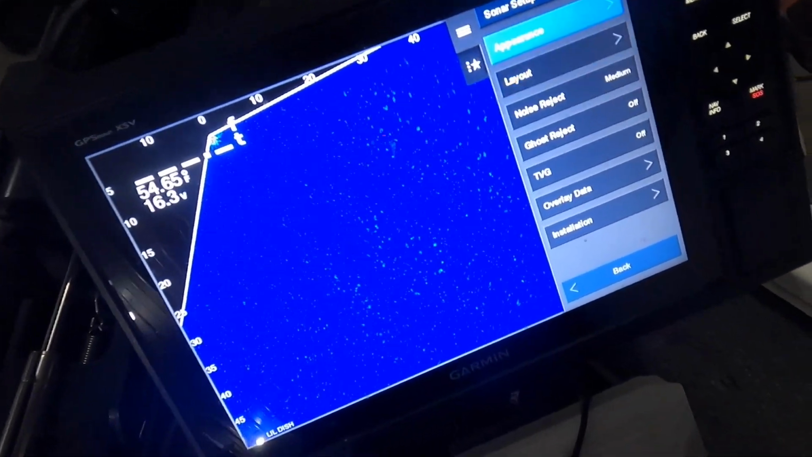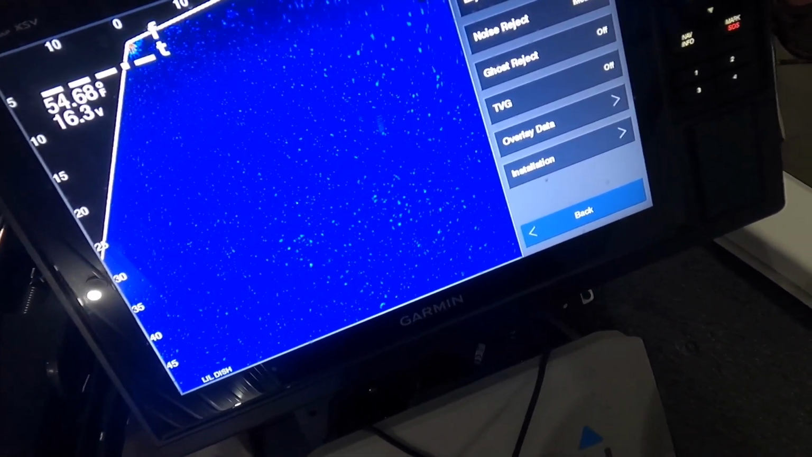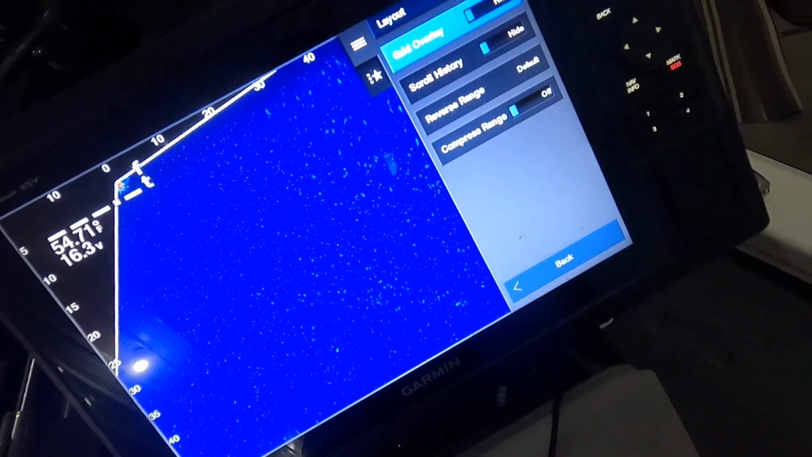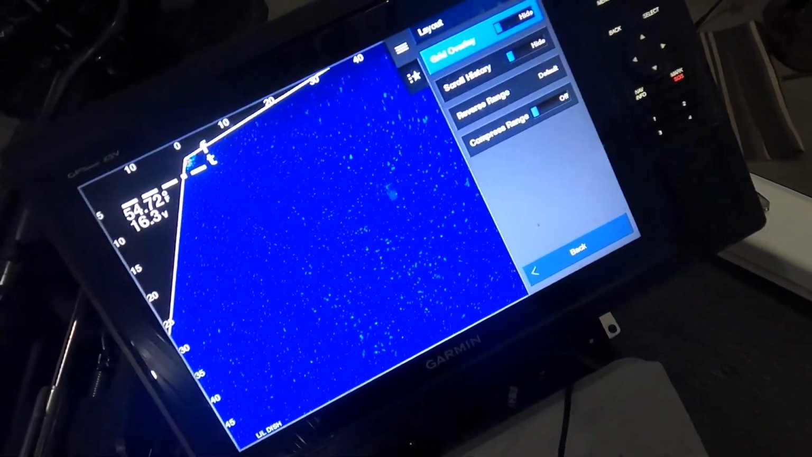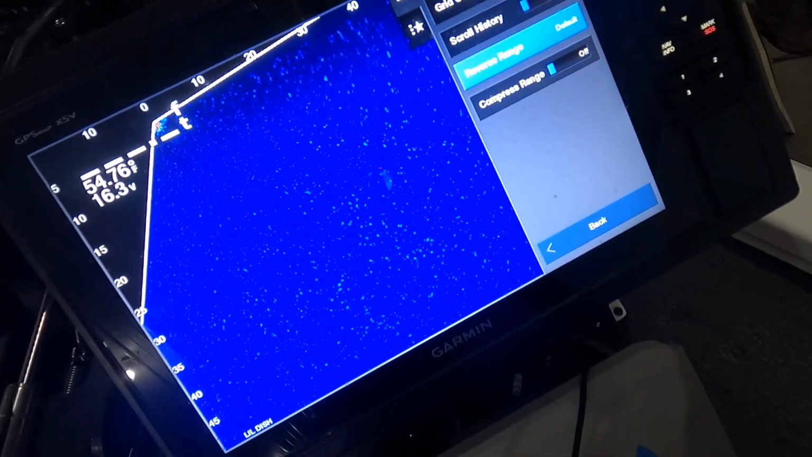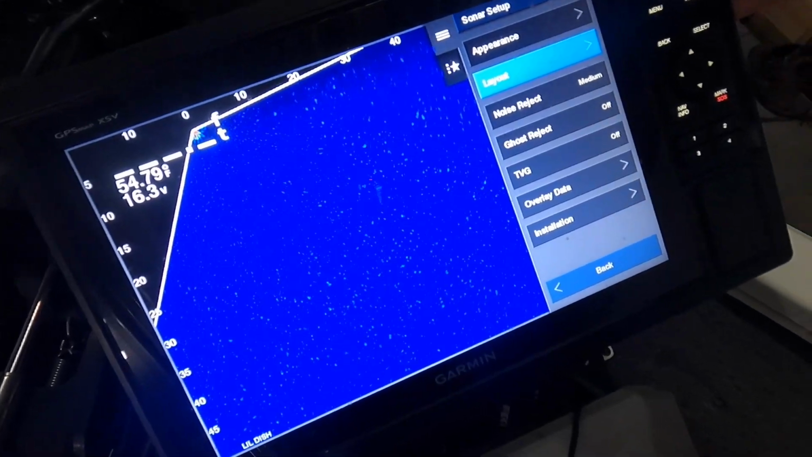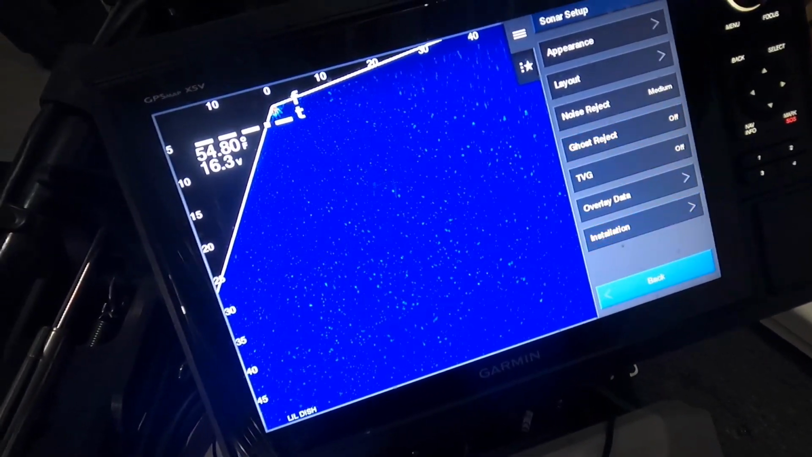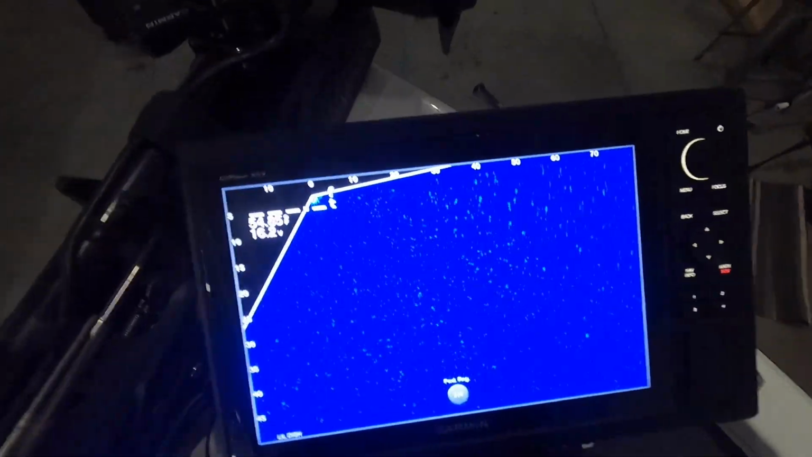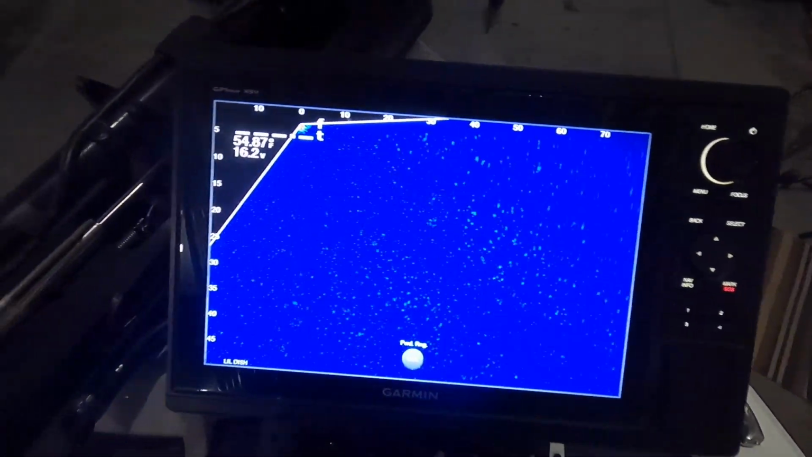The layout. Grid overlay, normally I keep this one off. Normally I keep the other one off too. The scroll history hide, reverse range default, compress range off. And that's really my sunny day setup, as it is just super clean to my eyes. I feel like I can see pretty dang good on it.